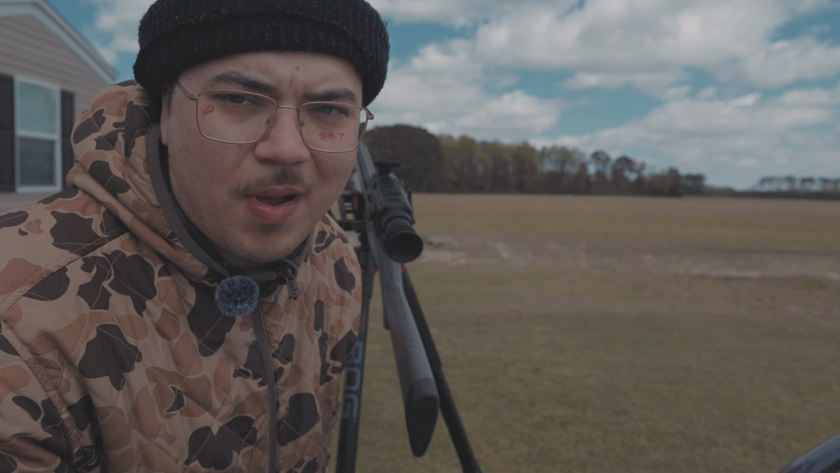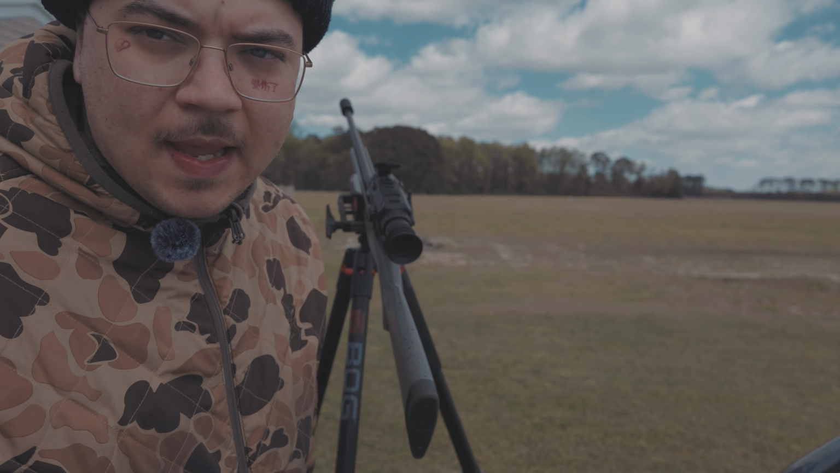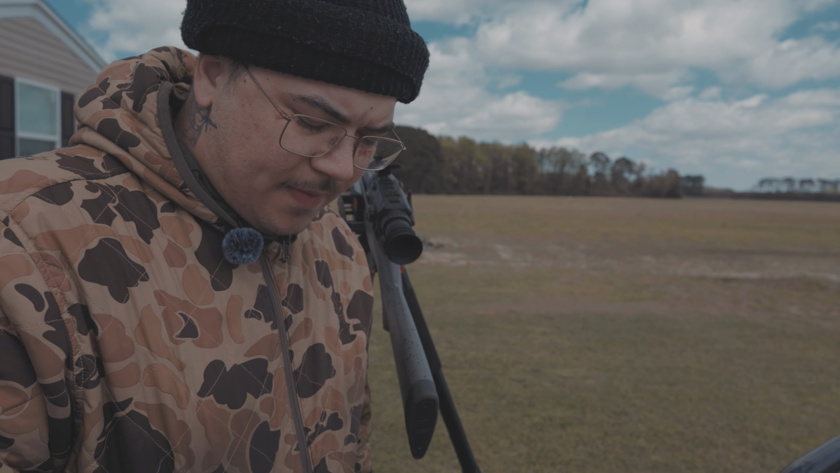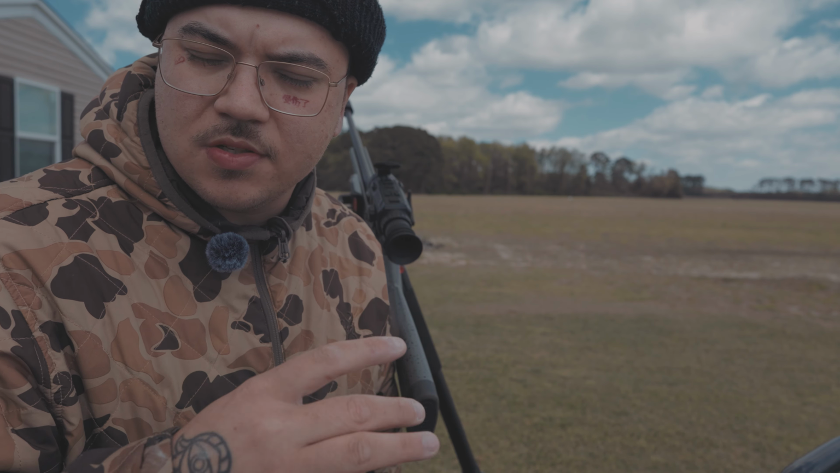We'll scoot the target back to 150 or so, maybe 200. I'll just move it back to 200, show you the signature and show you how easily we can get these hits. With the 17 HMR, I think, I have to check my ballistics, but it should be 9-inch or so drop with a 50-yard zero. So we're gonna scoot it back and try it again.